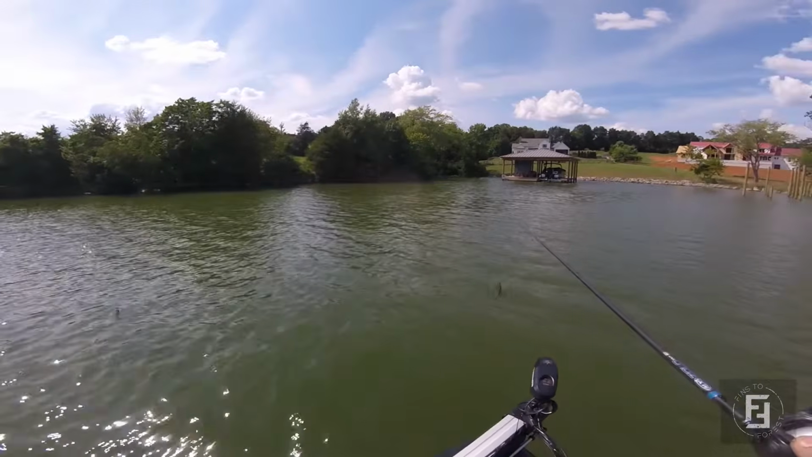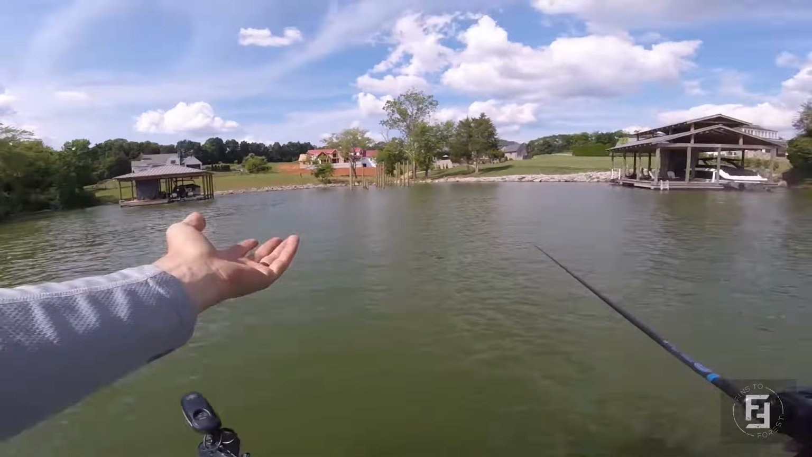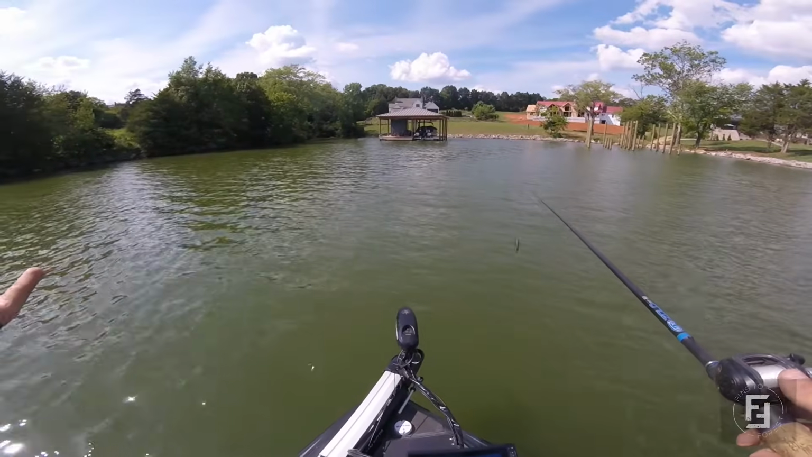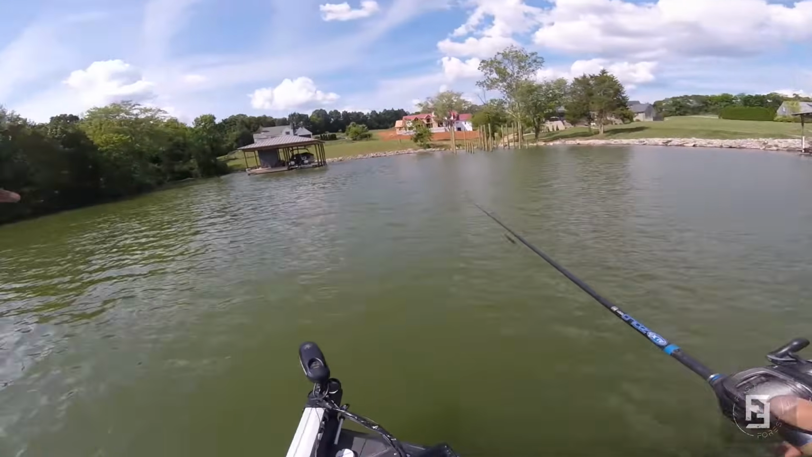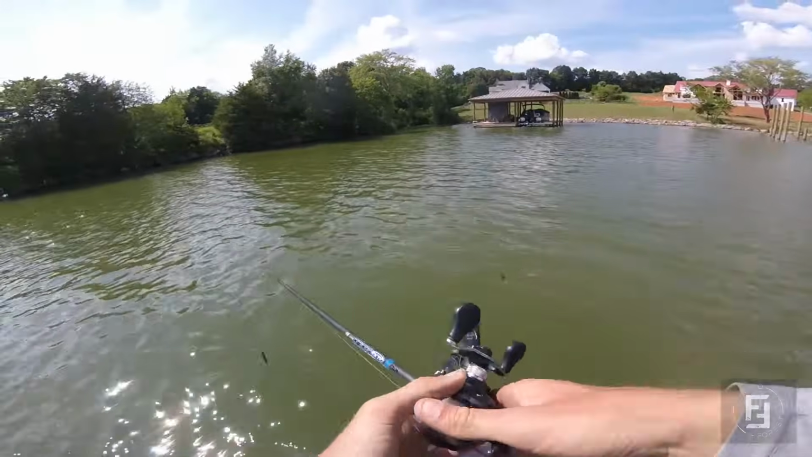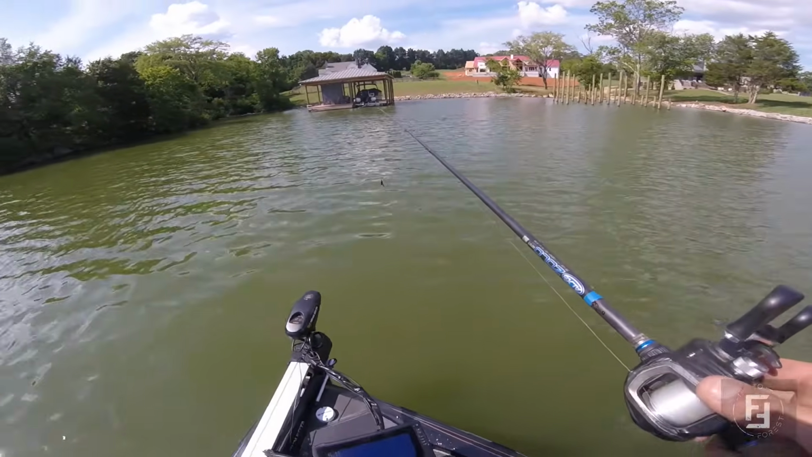You know, this place that we're at now is a great example of a kind of place that's easy to do this. So we're just in a really shallow pocket. We're sitting right in the middle of it. It's got a couple of boat docks around it, and it's got a lot of wood that we can't see just by looking at it. Even with a good pair of polarized glasses, there's a lot of brush just scattered out here that we can't see. What made me realize how helpful this is was, first of all, when I pulled up, it was actually this boat dock right here.